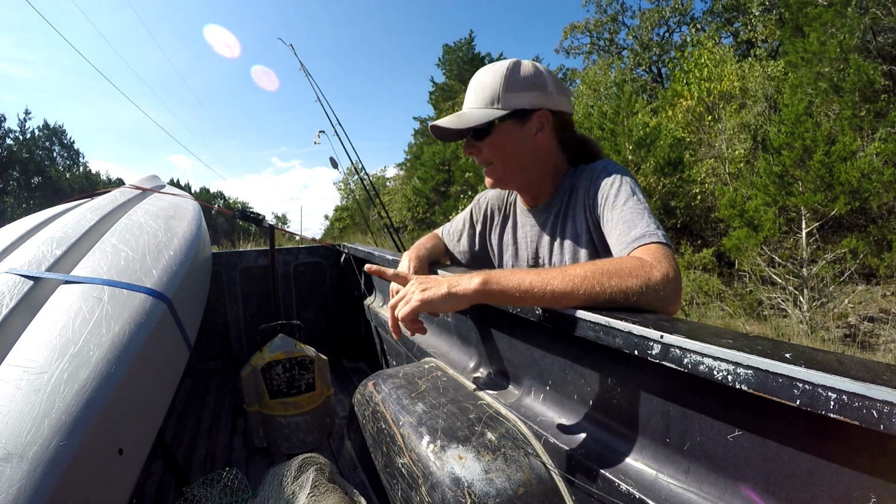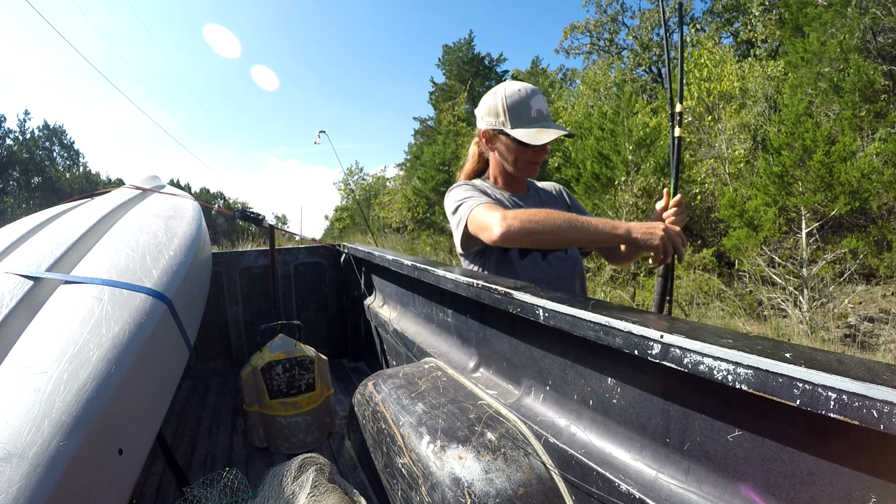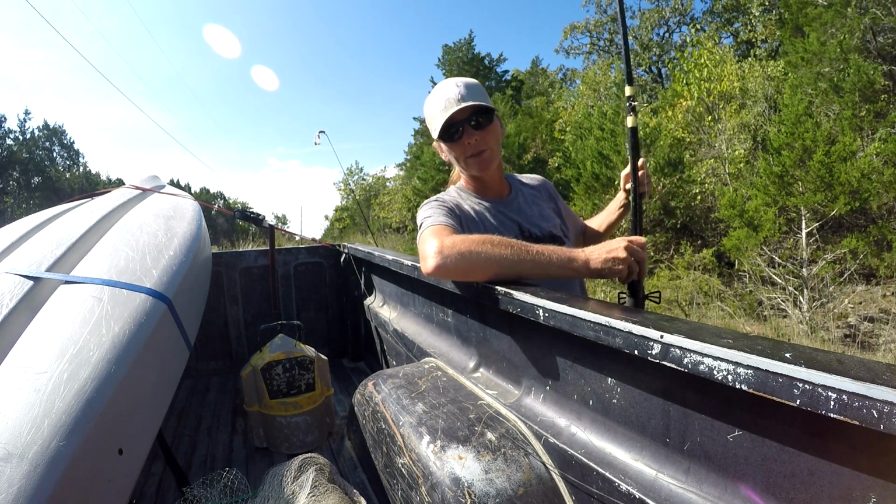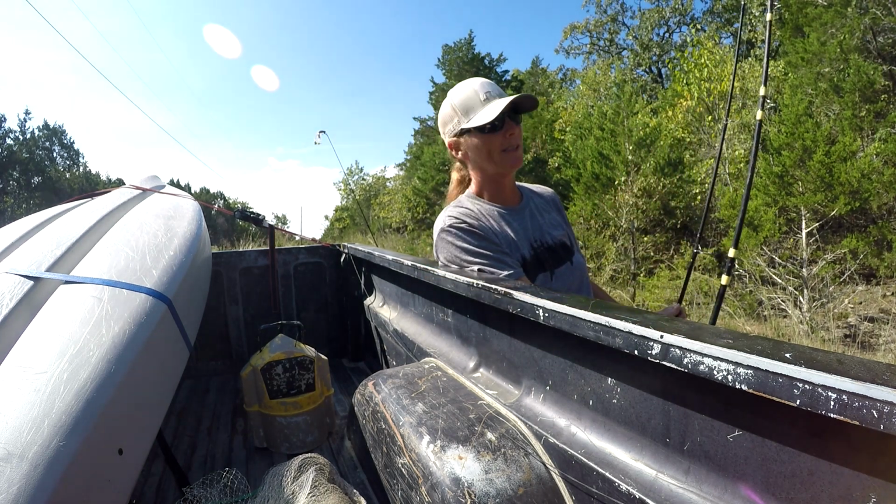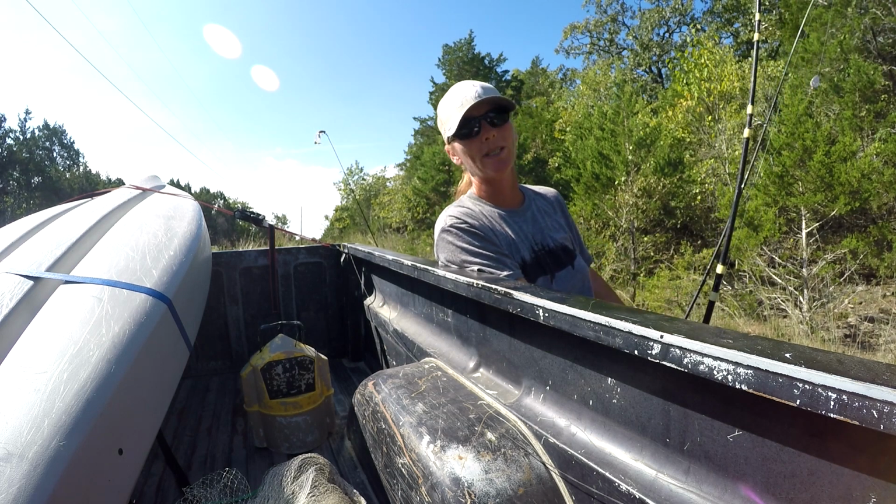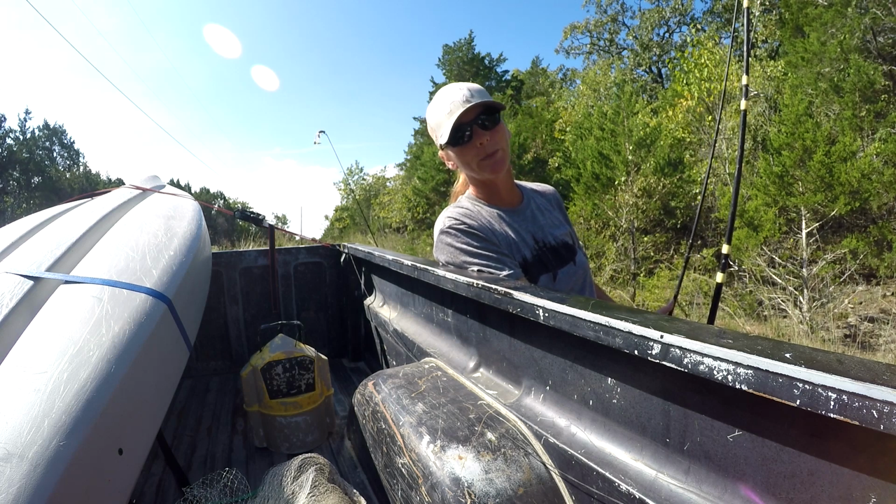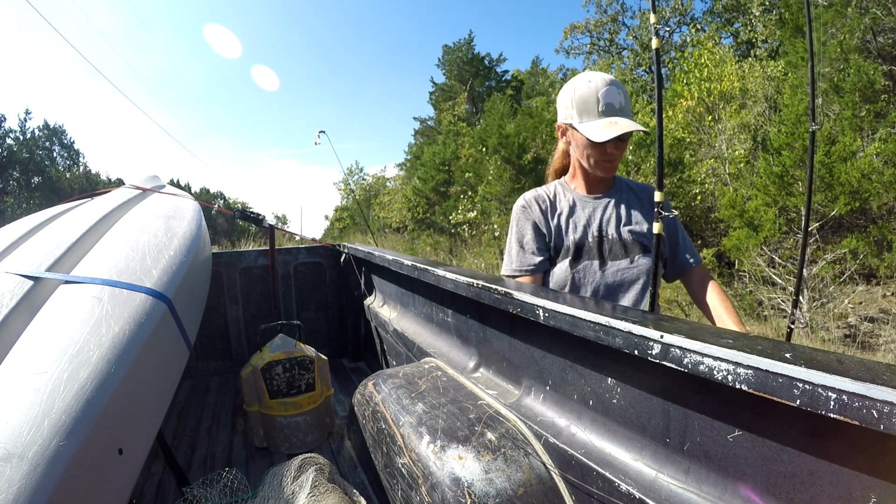Of course I'm going for cats, so I got my heavy stuff. But you don't have to use heavy stuff. I've pulled 17-pound cats on a spinning reel at 3,000 on a 20-pound line. It doesn't have to be heavy, but I'm targeting the bigger boys, so I'm going for the heavier stuff.